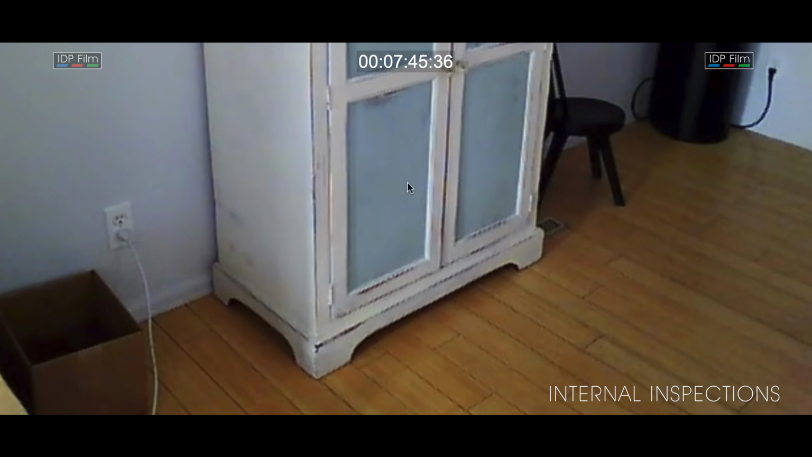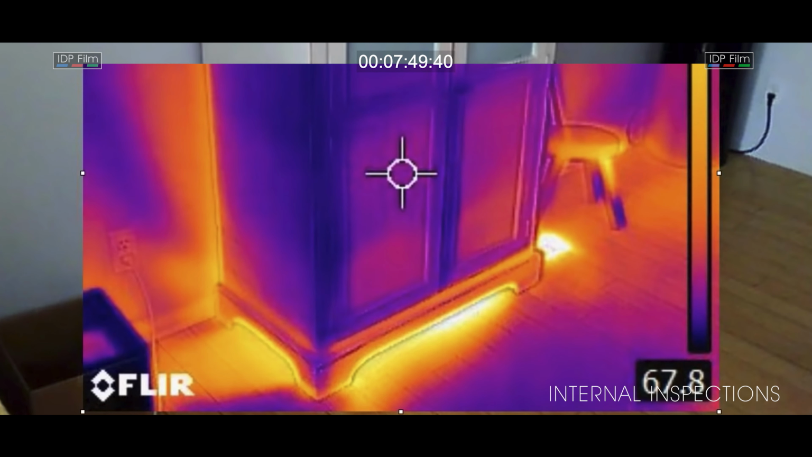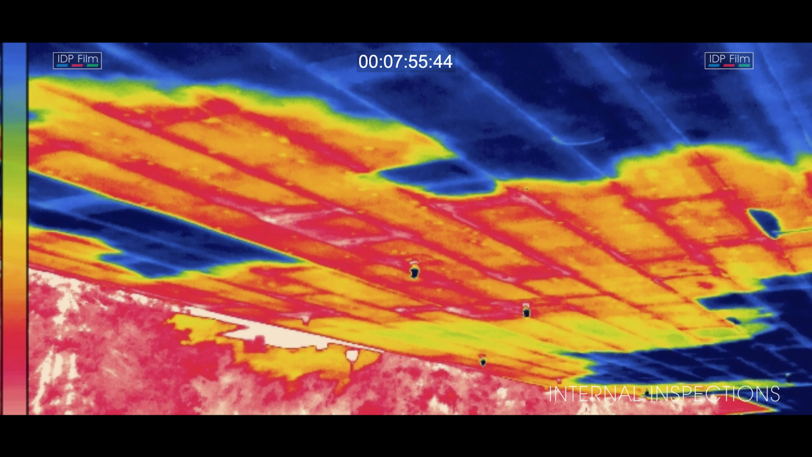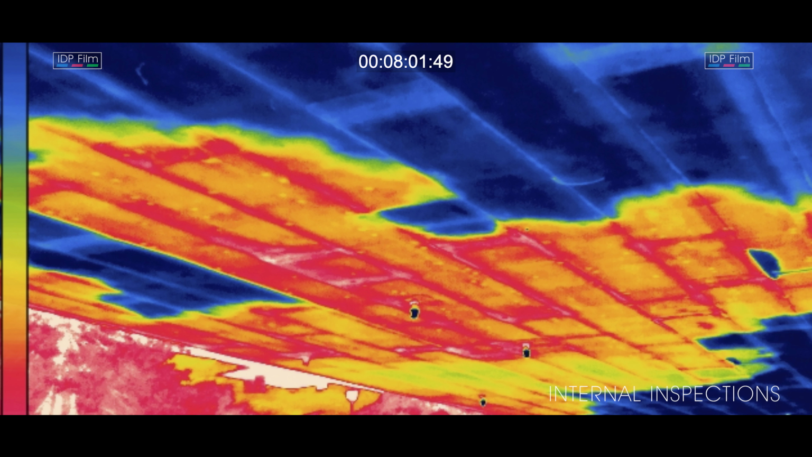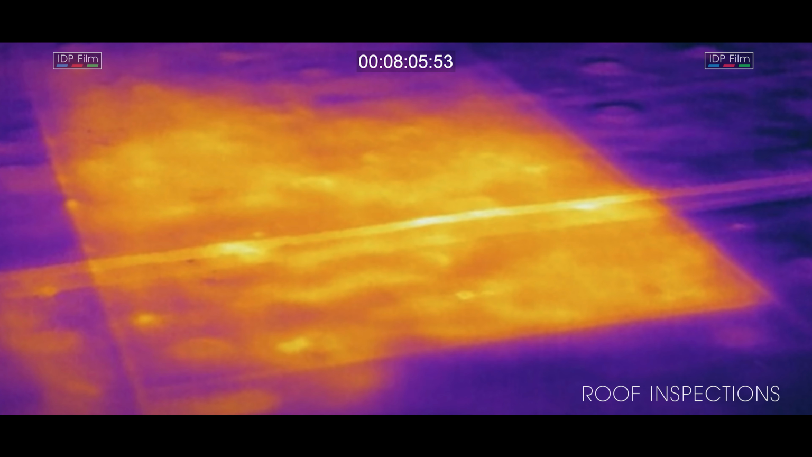When you commission IDP FILM to undertake exterior and/or interior thermal surveys, you are getting the best, both in terms of high quality, accurate visual data, where you can actually see the room heat or the cold sink, but also the exterior roofs where water leaks are shown as white line highlights.